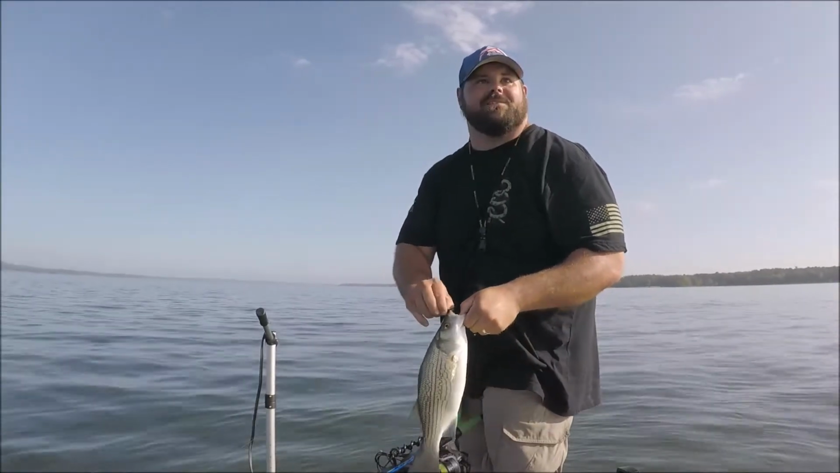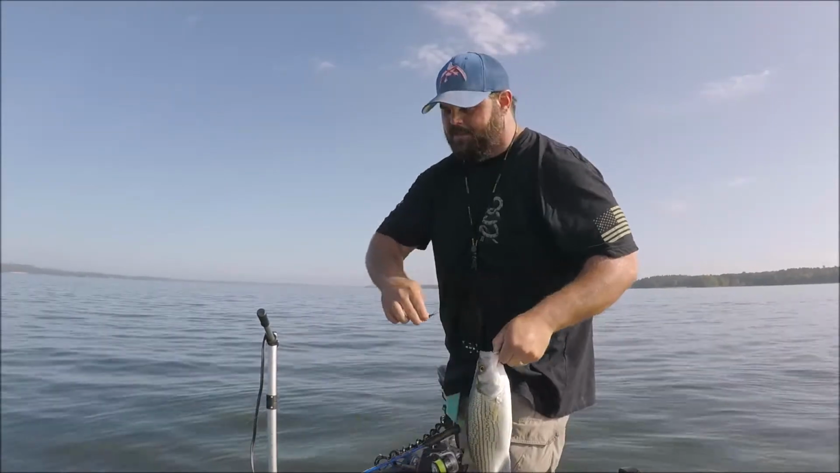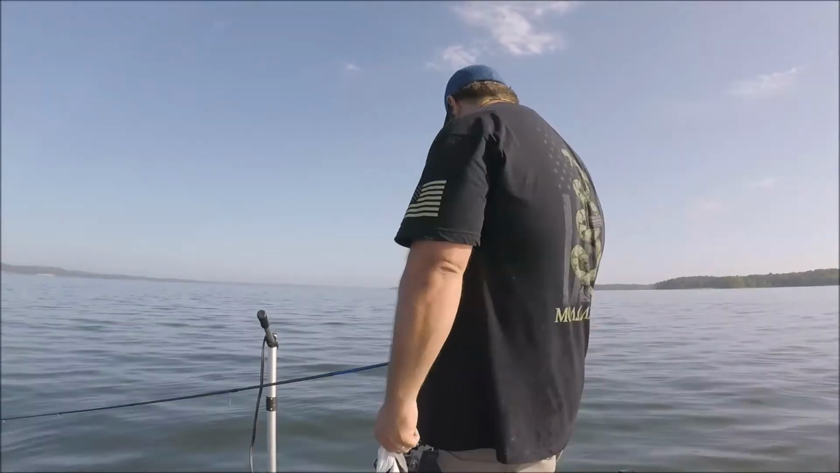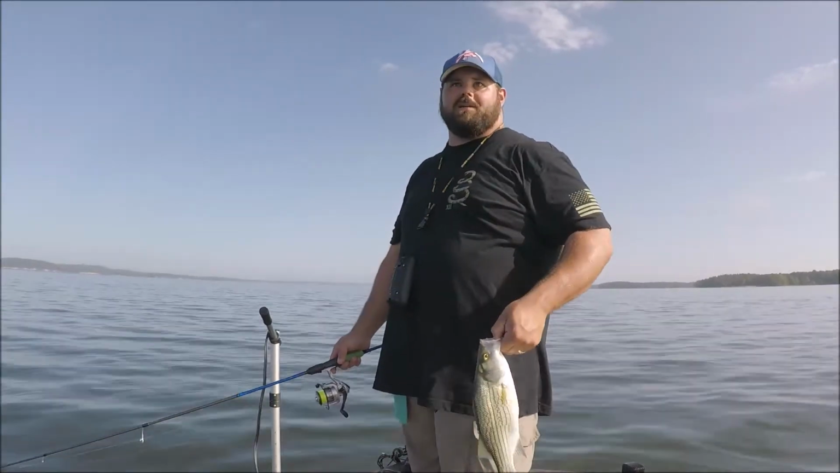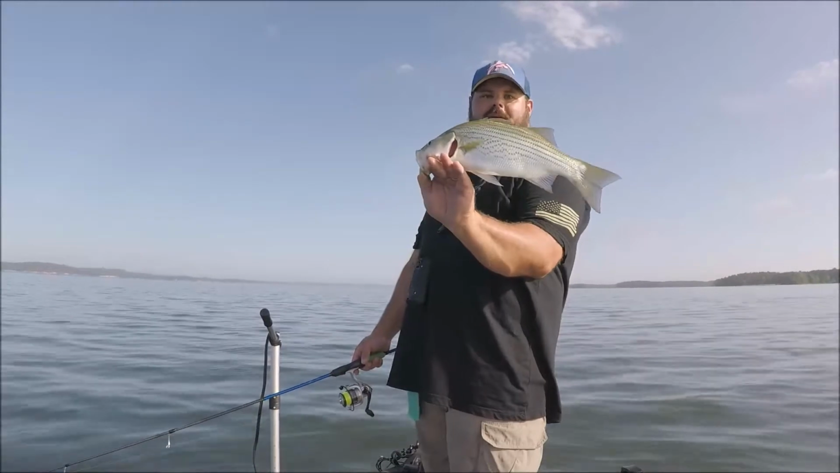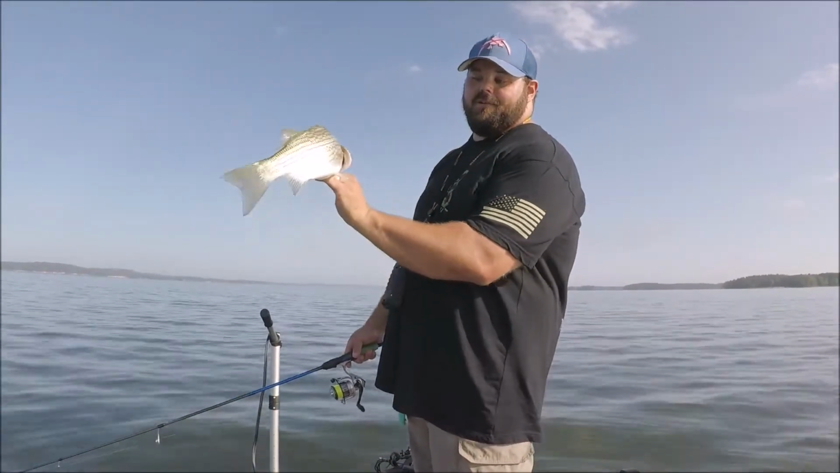So all day I'd been seeing these massive schools of fish coming into these brush piles. I mean, there must have been 50 or 60 of them come over here to these brush piles, and they just swarm the brush pile and then leave altogether. And that's what it is. It's hybrids. That's a fun fighting fish and a good eating fish too.